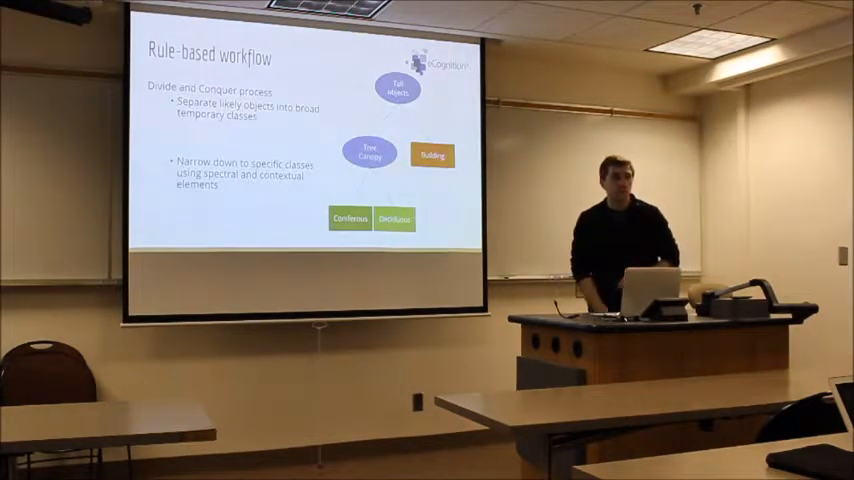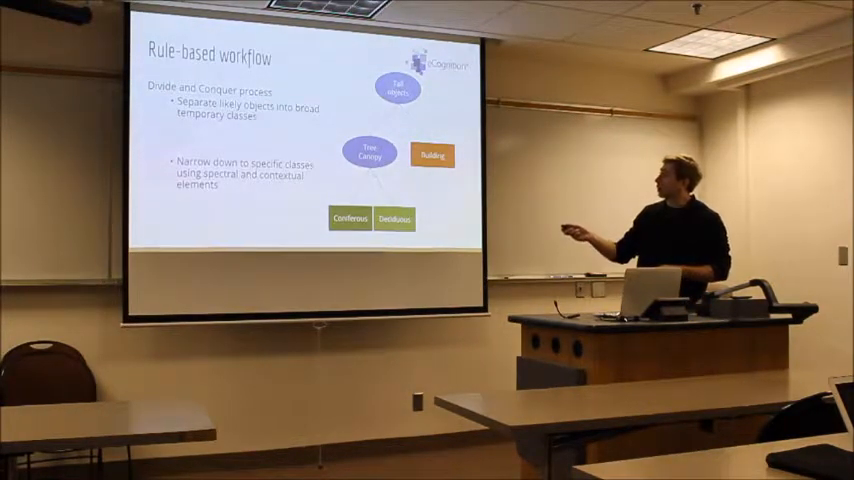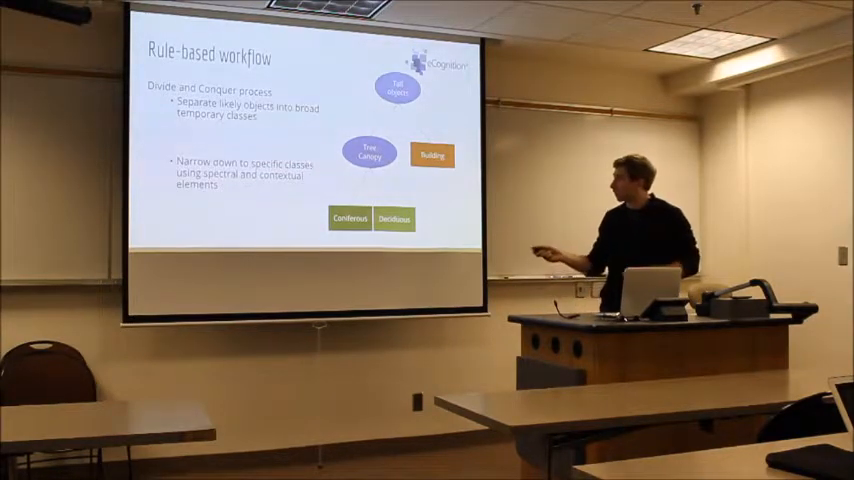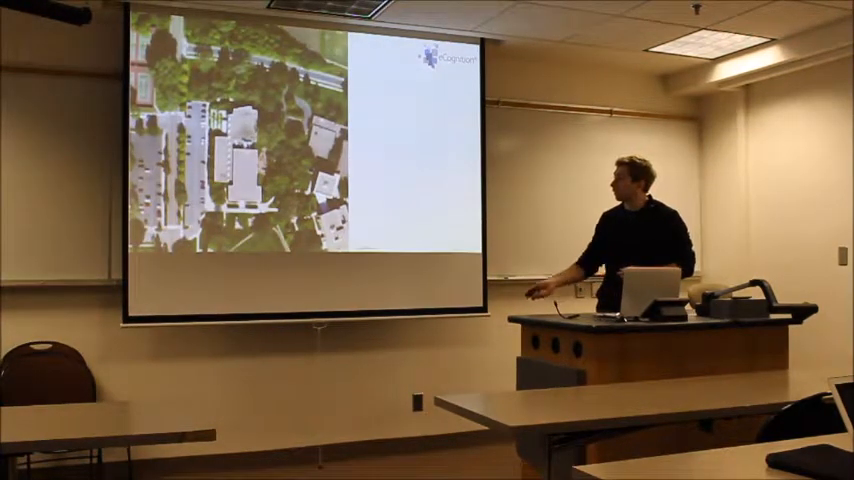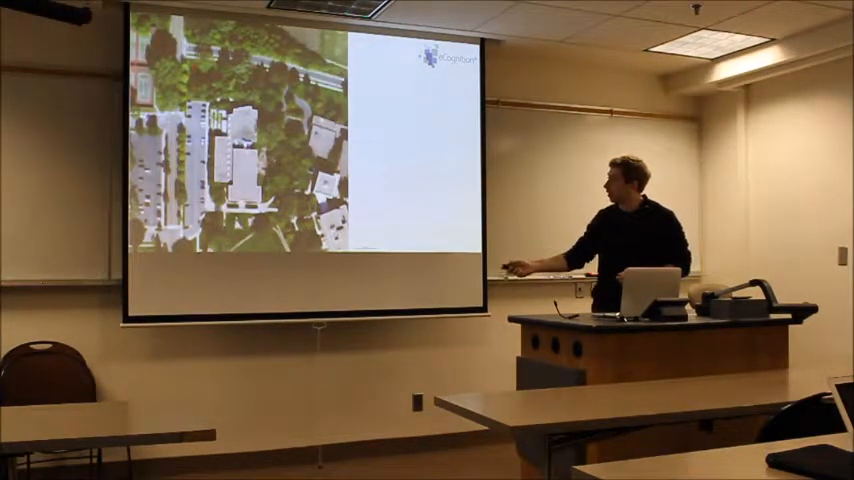This is also done through a divide and conquer process. It's an iterative process that works through the data, first segmenting out everything that's tall in the landscape from the LiDAR data, and then splitting those into either tree canopy or buildings based on their spectral response. Then we can further break down tree canopy into things like coniferous and deciduous. So this is a broad scope. Here's an example here on the campus. This is the gym. Here's our building, Green Hall.